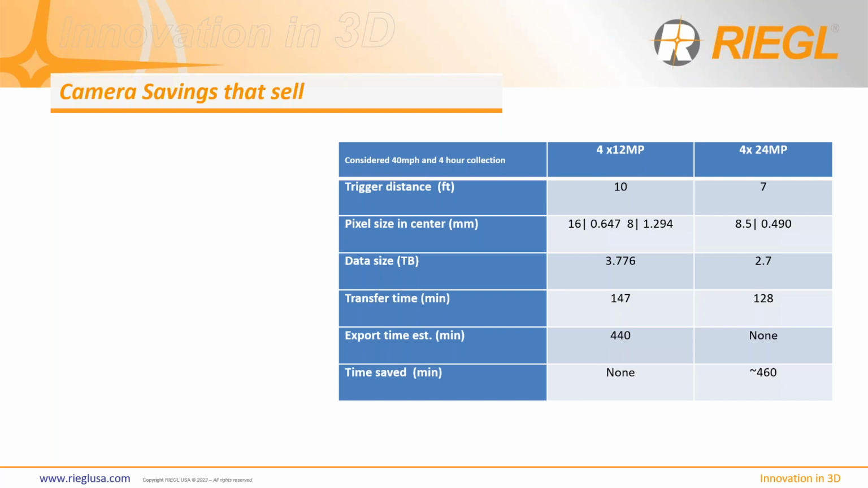Yes, 10 to 7 feet isn't a major decrease in trigger size, but it's significant when it comes to pixel size at the center of the image. As you can see there from our results on the 8.5 millimeter lens with 24 megapixel cameras, you're under half a millimeter pixel size at the center of the image.